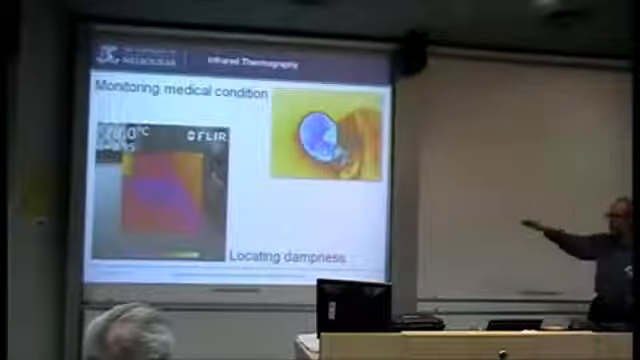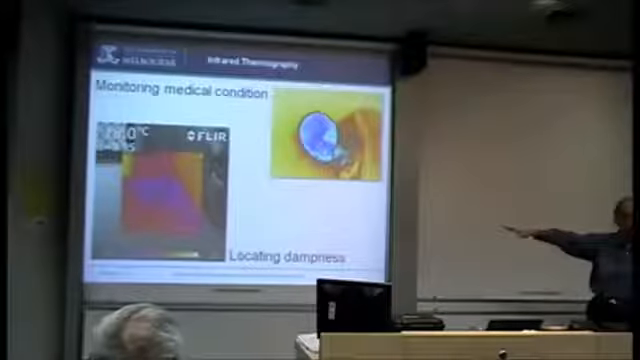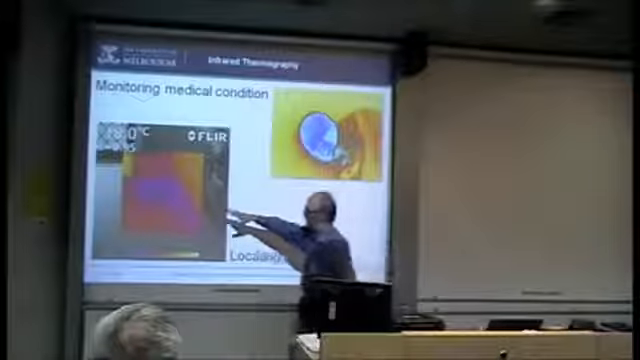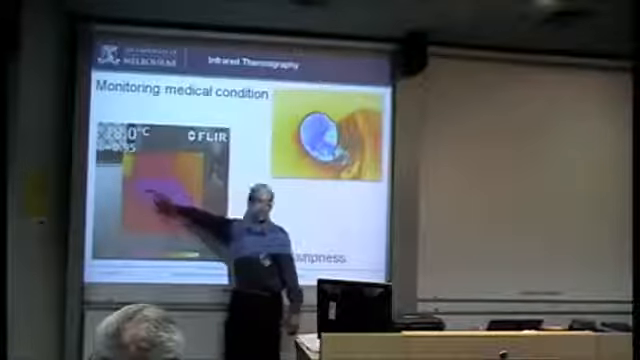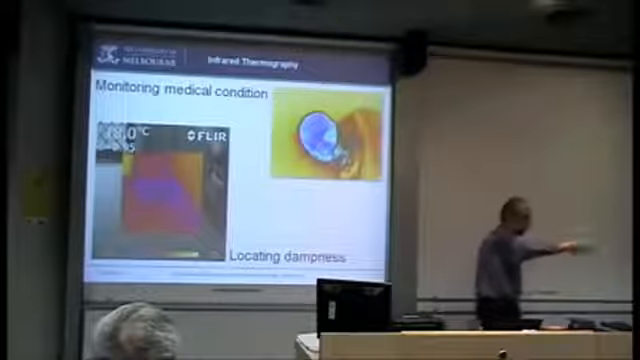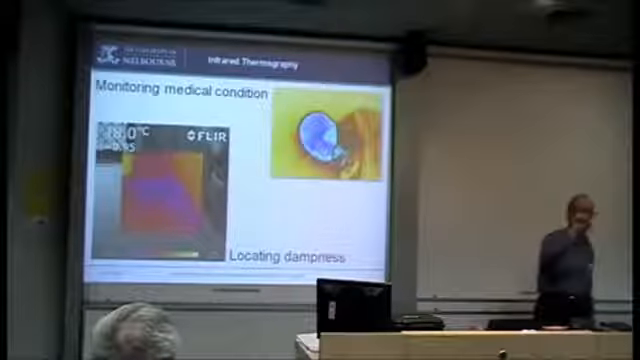When we are looking at a uniform material, as in this case the carpet or the floor, where we see differences in colour like this, they are representing temperature differences. The cameras themselves are not picking up temperature. They pick up thermal radiation.